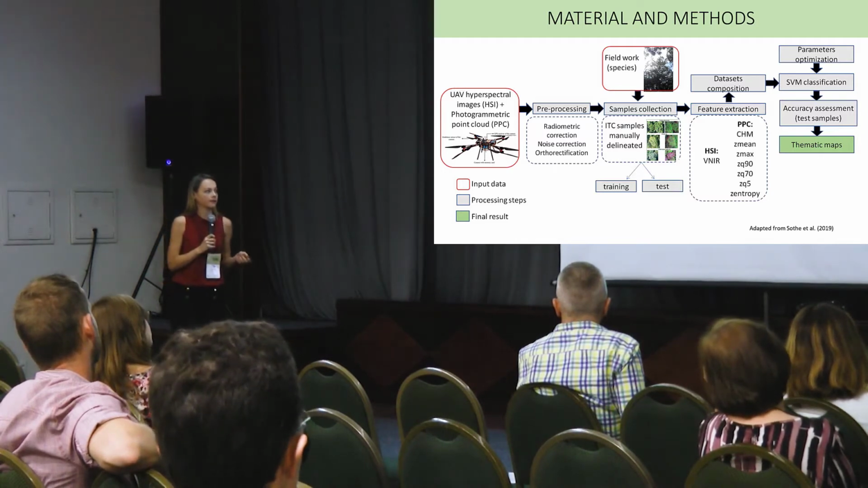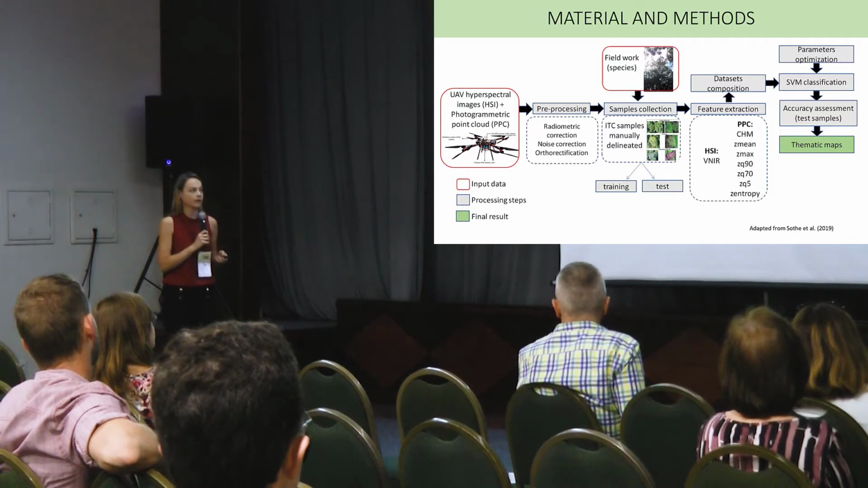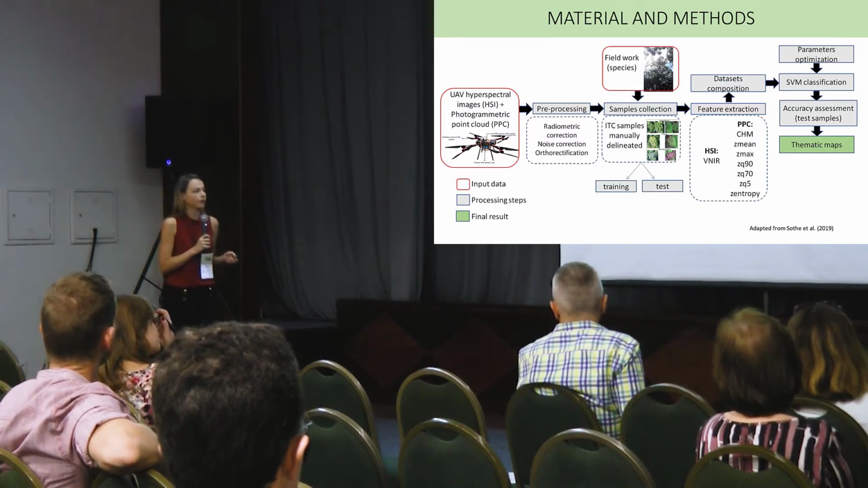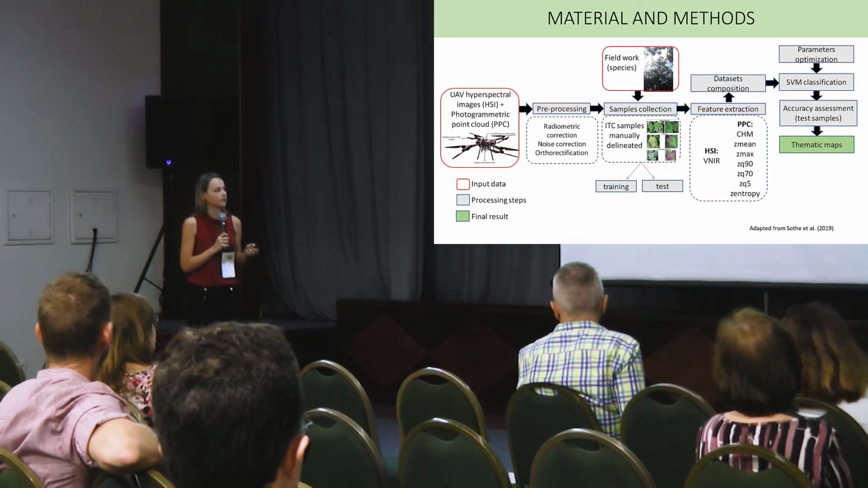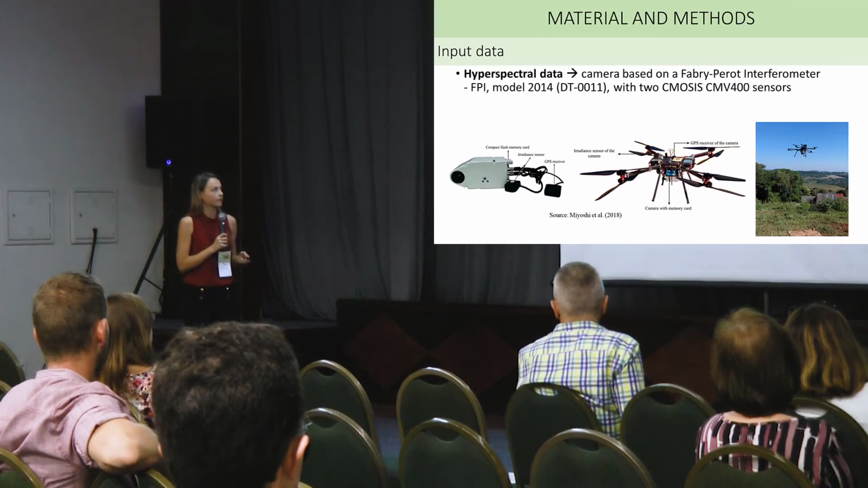We composed the data sets, one data set only using the hyperspectral images, and the other data sets combining the hyperspectral images with the photogrammetric point cloud, some elevation features, and also with the canopy height model. Then we performed the classification and the accuracy assessment, and we generated the thematic maps.